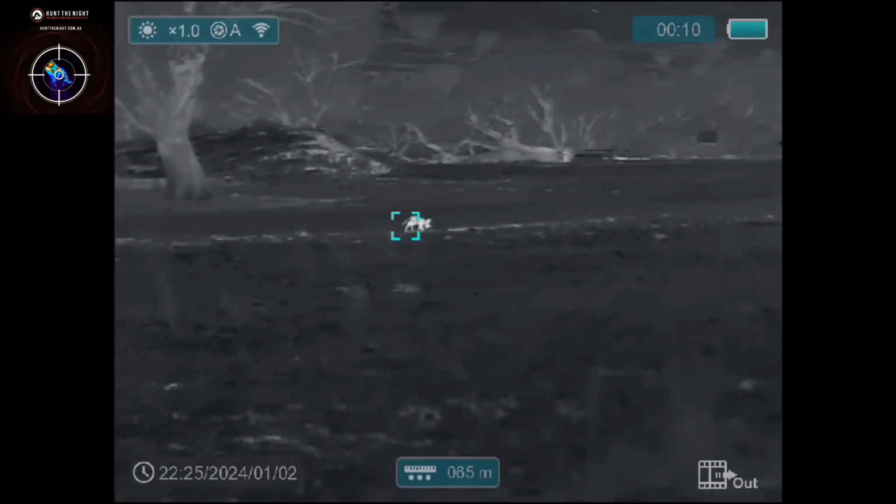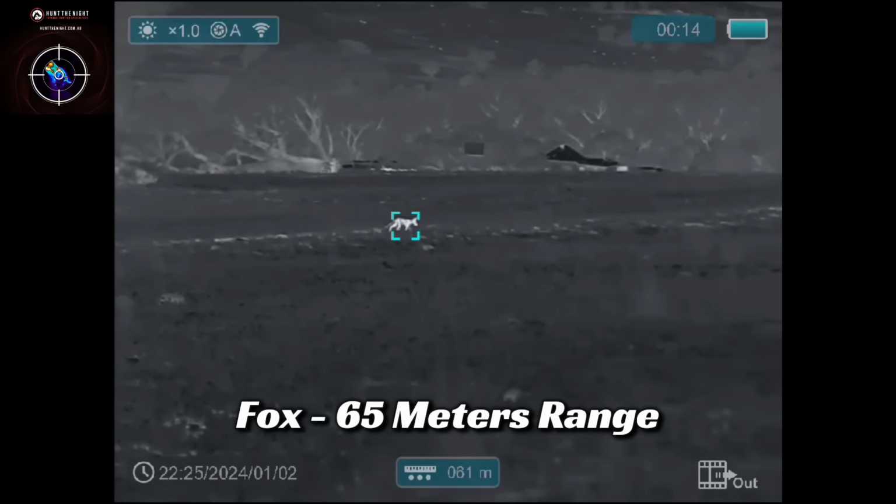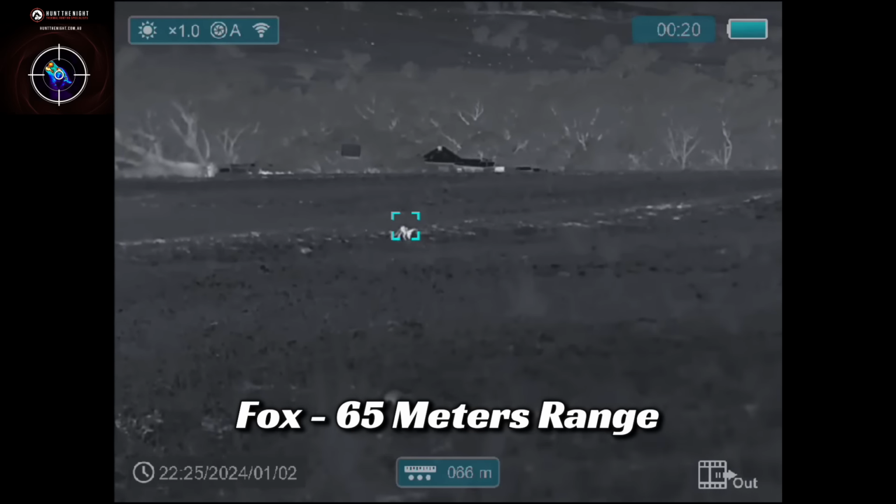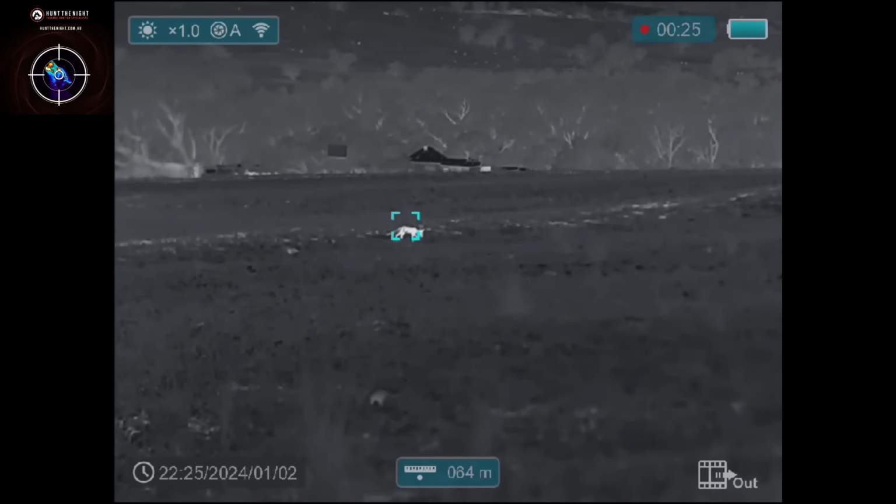I'm not getting animal ID any further than I did with the V1 outside of terrain influences. Actual target animals look fine to me in either version, although the V2 is a little bit nicer and hot animals like feral pigs absolutely pop in the eyepiece.